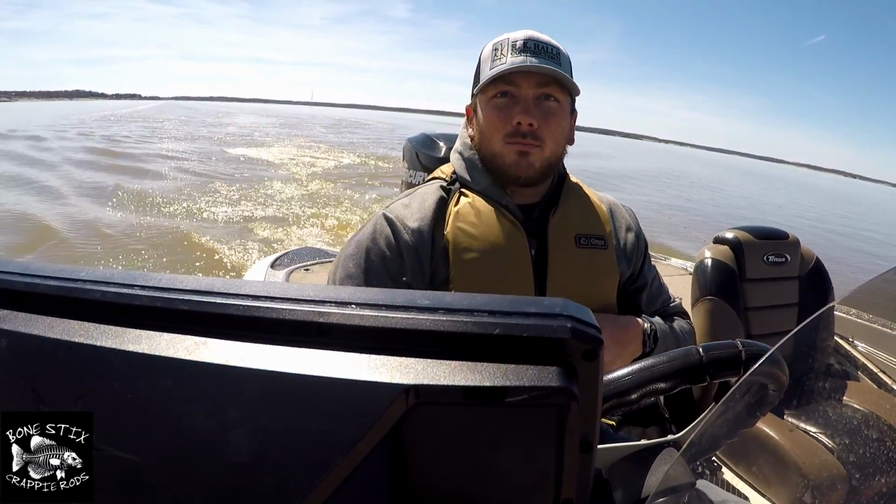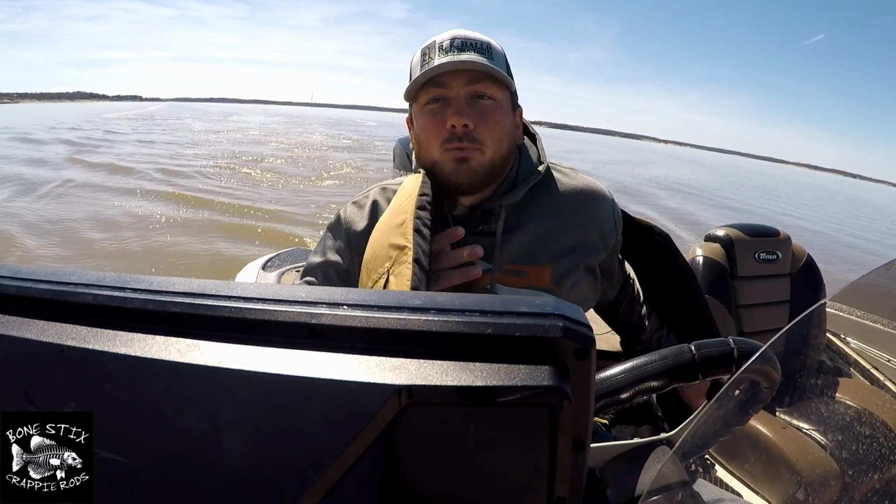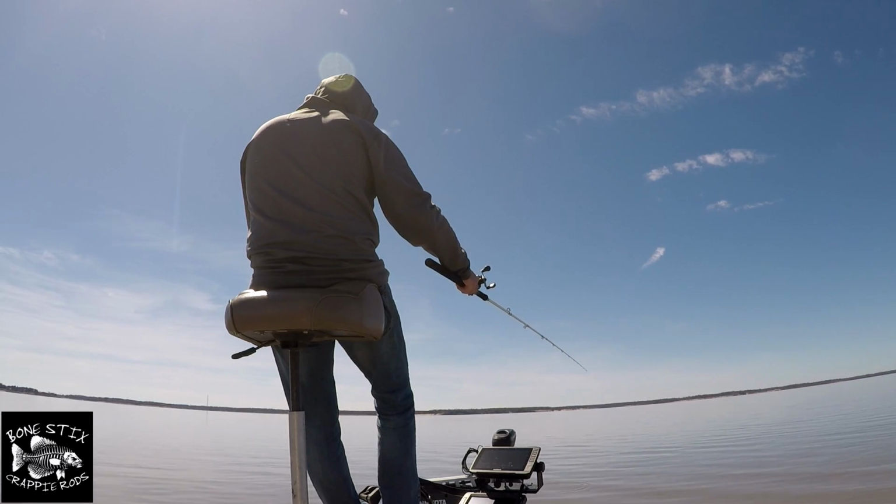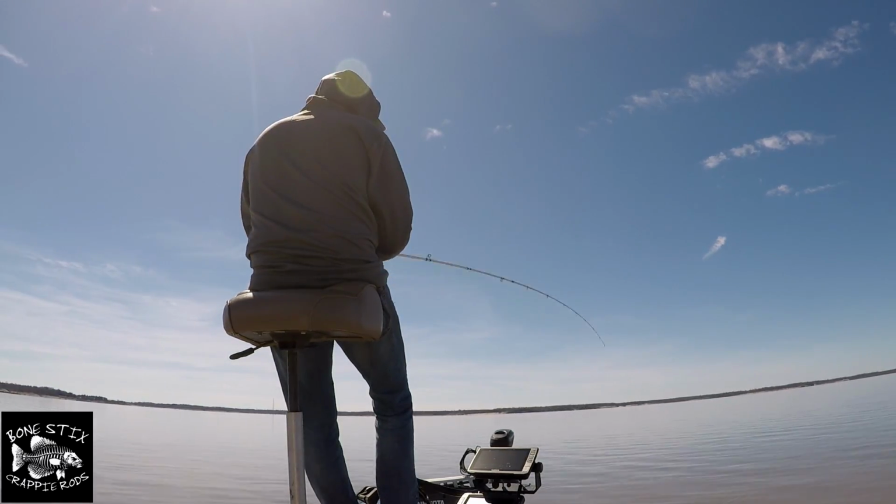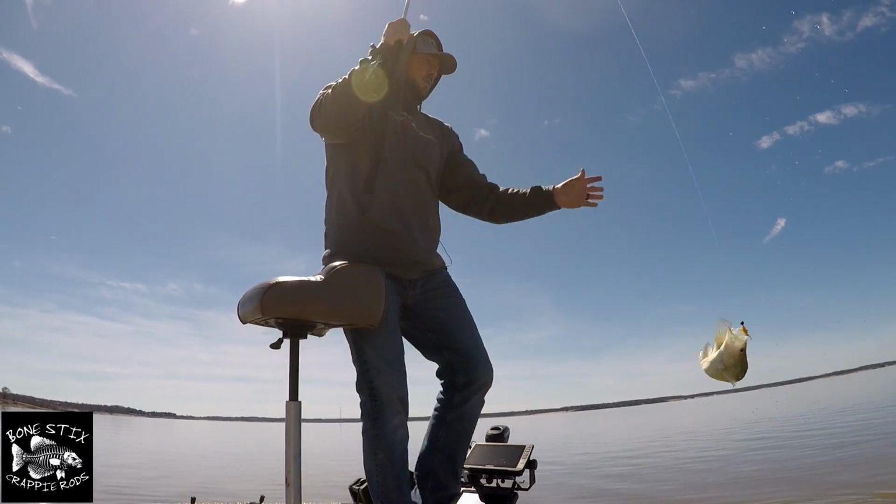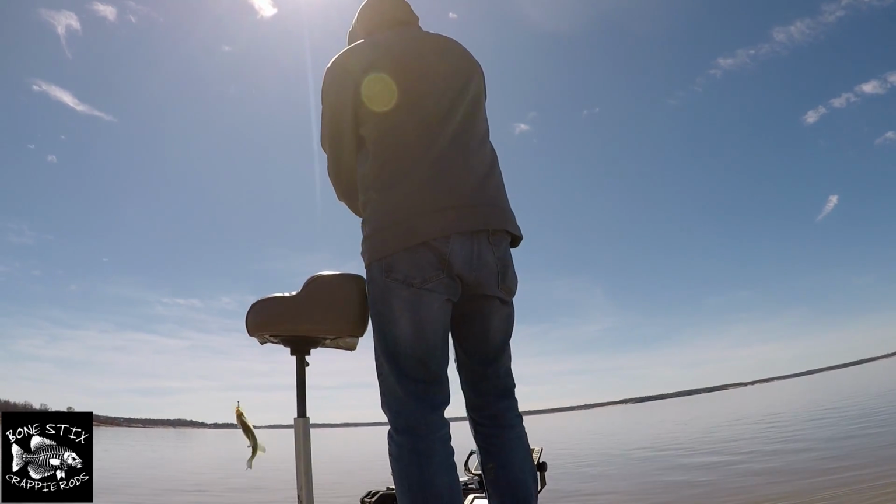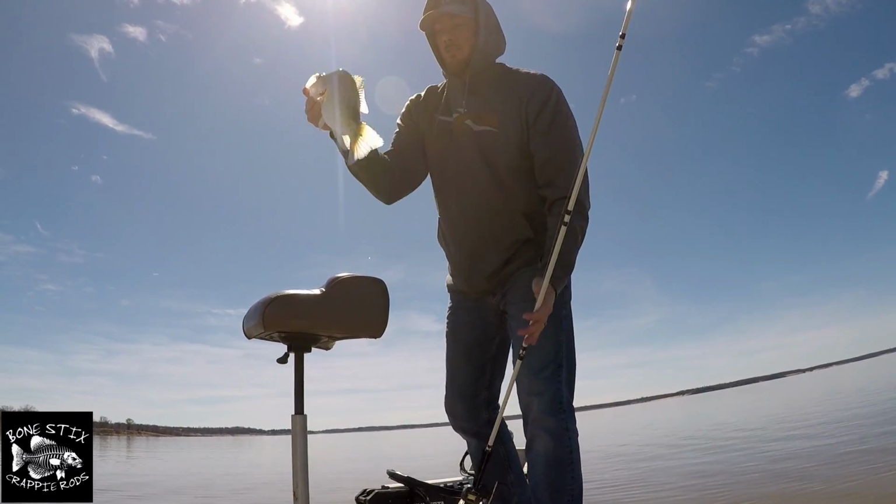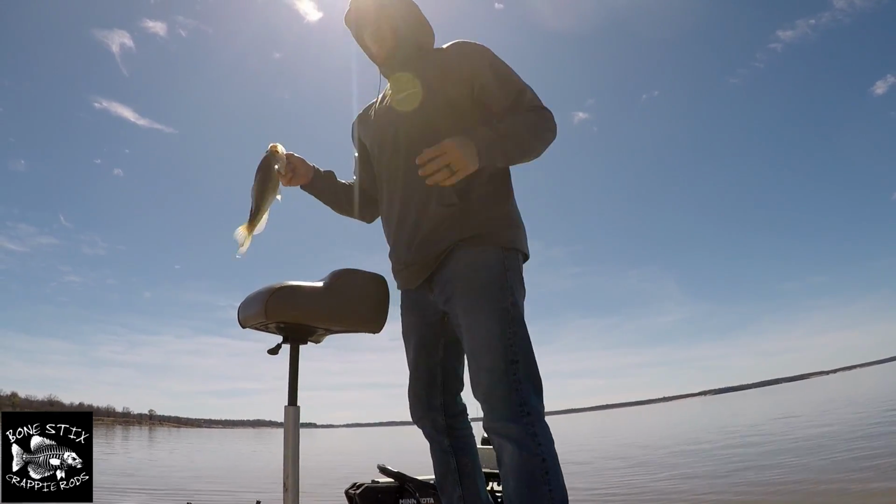All right, we're up here on another little area it says to look at, so it's not a very big spot. Oh, there we go. Oh, that's a good weighable fish. Get back in the boat. Good grief. It's another good fish right there. Another good one. Let's weigh him.